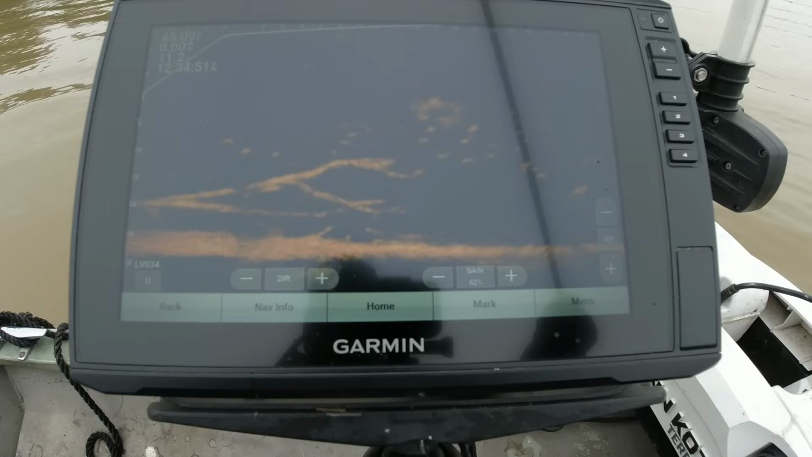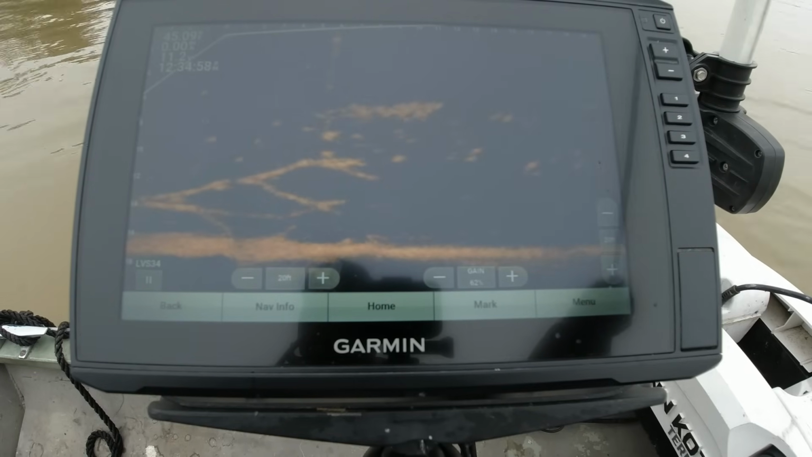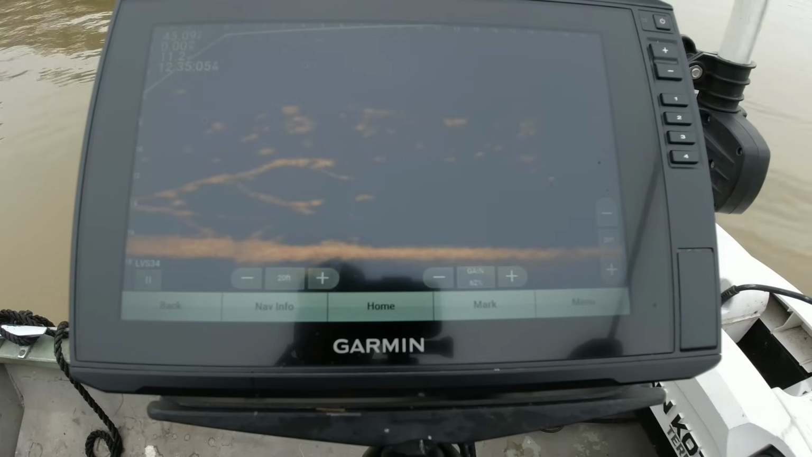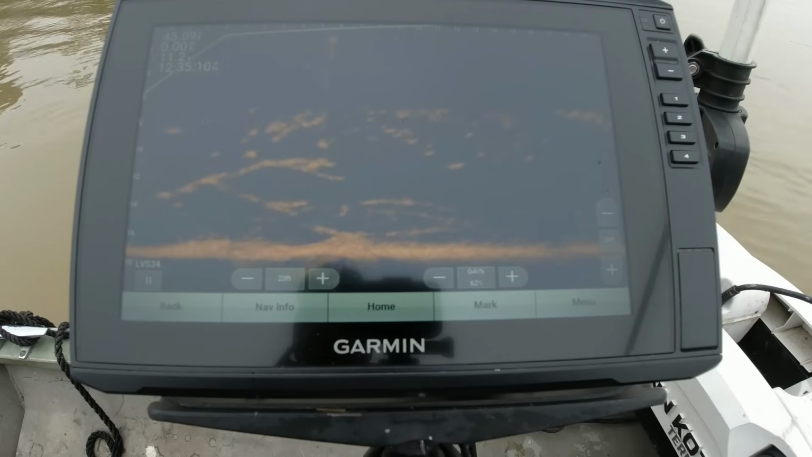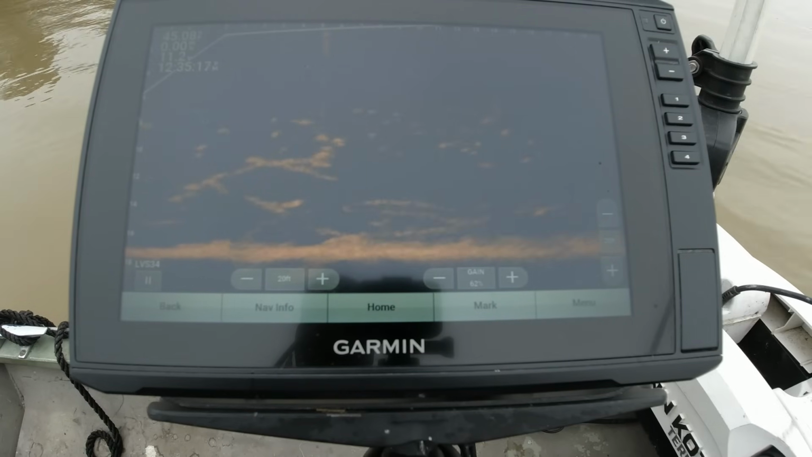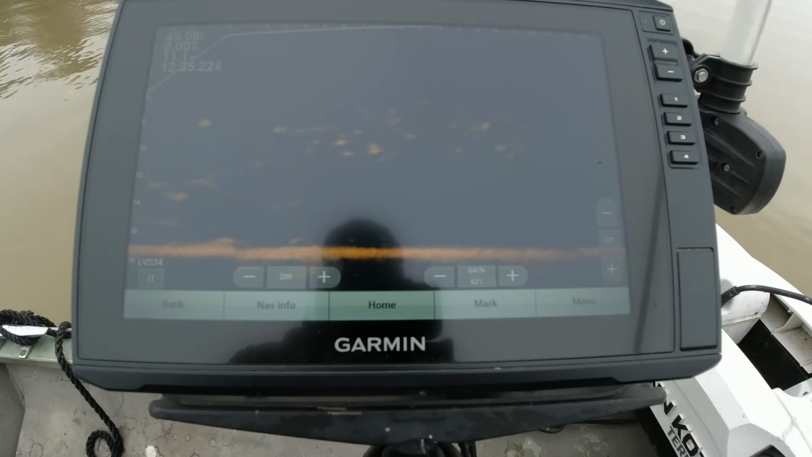Caught that one a while ago that was on top of that stump. But the majority of the fish that I'm seeing, look at that little joker. He come up there and pecked it. I think those are all small fish. Come on. He's small too. Yep, small fish. All right, let's move on. We're gonna find some more, y'all.